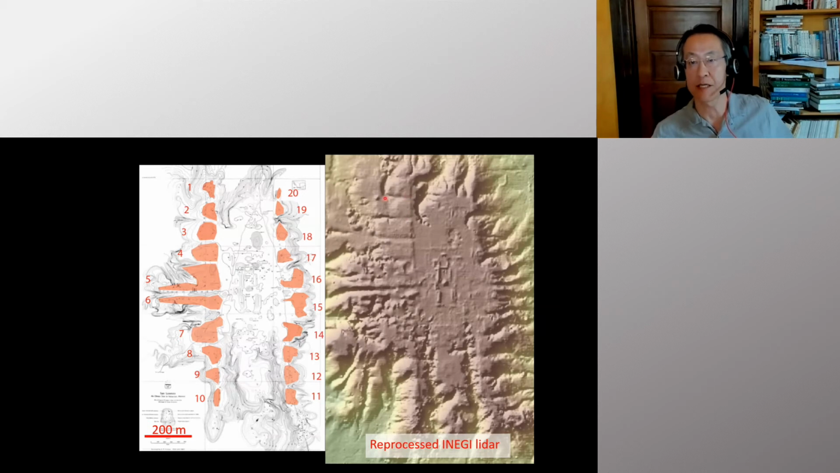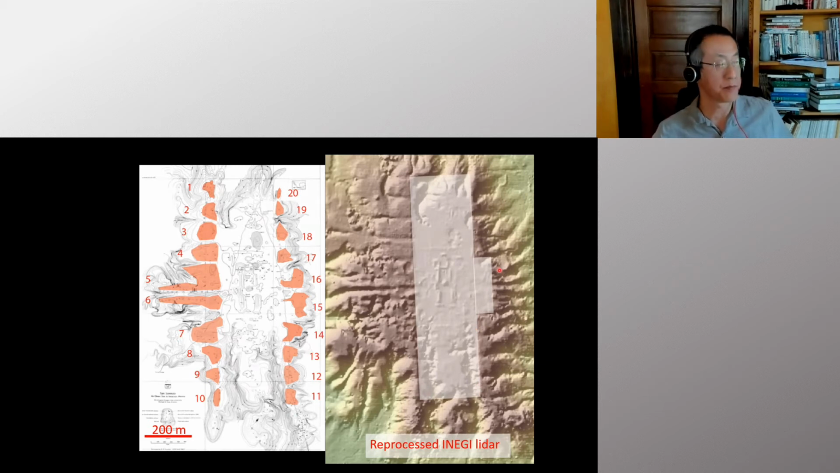And then you can see each of these edge platforms has a rectangular shape, and this rectangular shape defines a rectangular space in the middle. Actually, San Lorenzo was very similar to Aguada Fénix. So this is similar to what happened at Aguada Fénix.